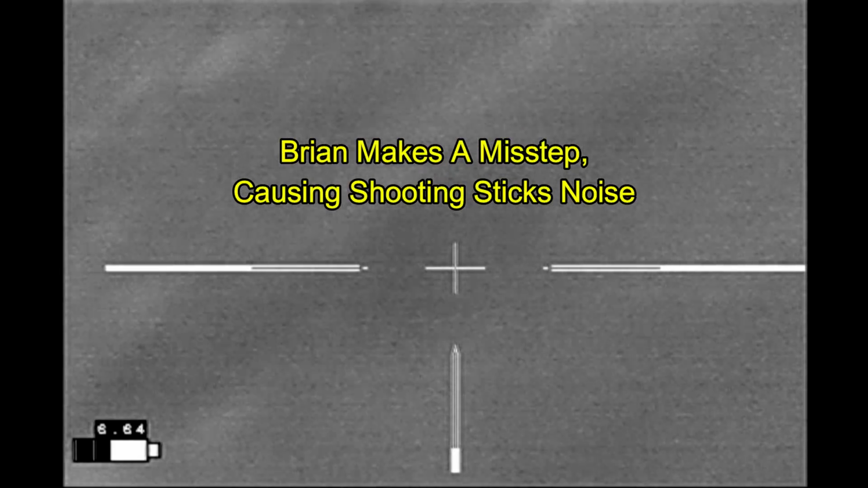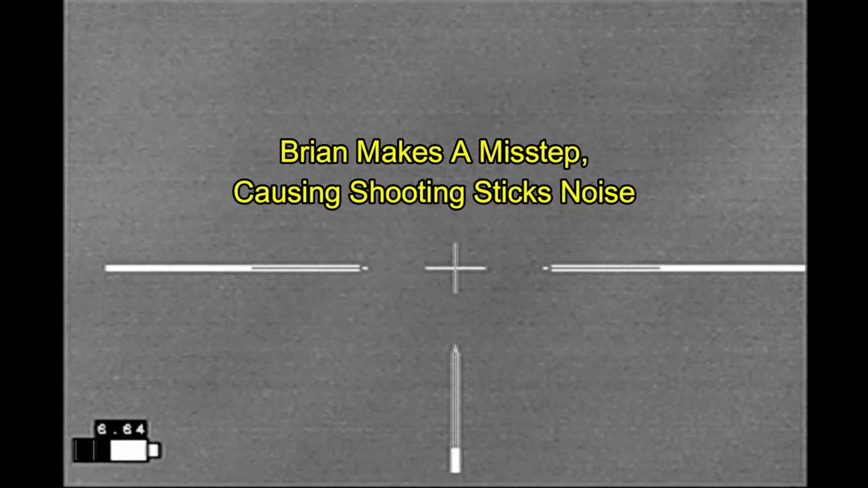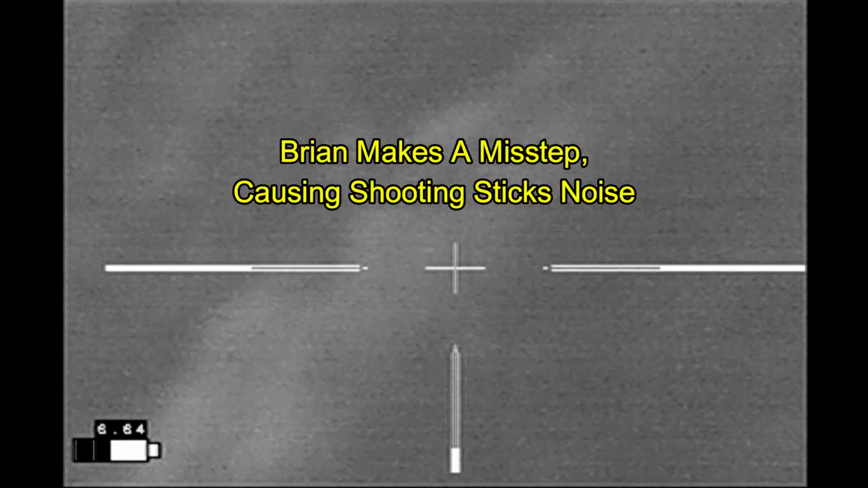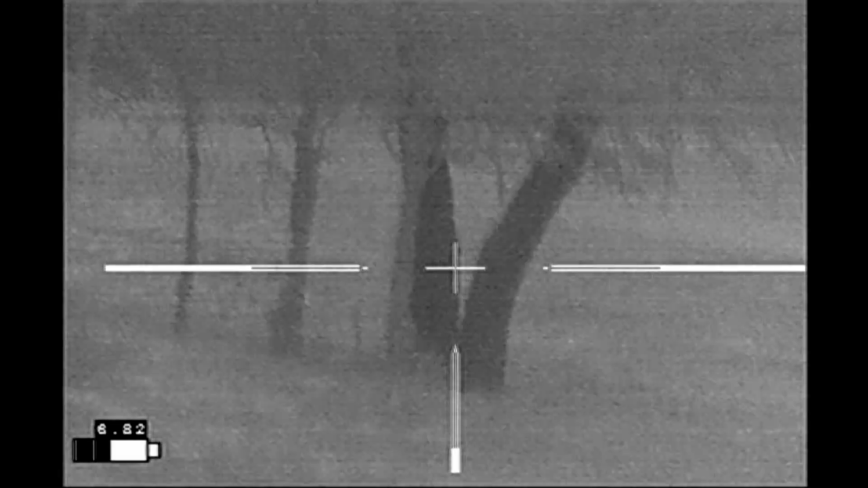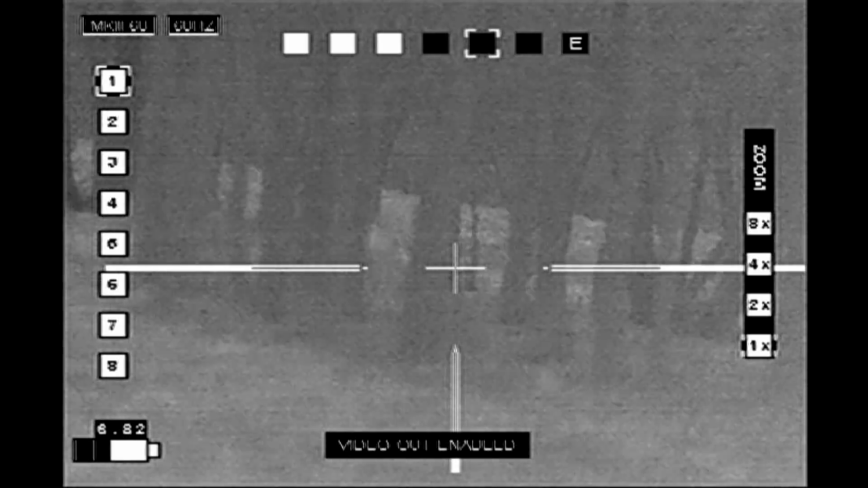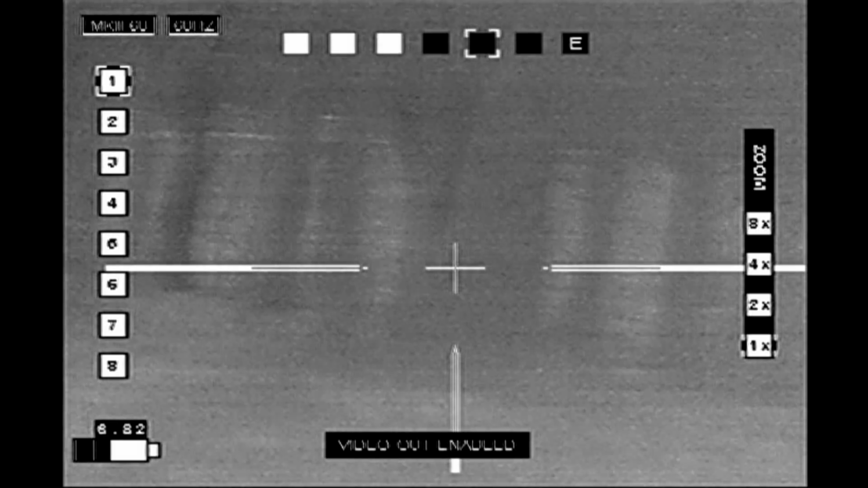Now this is what happens when you take a misstep and you end up hitting your shooting sticks during a time that you really do need to be quiet when you're close in on hogs, because there they go running off into the woods on top of the hilltop.